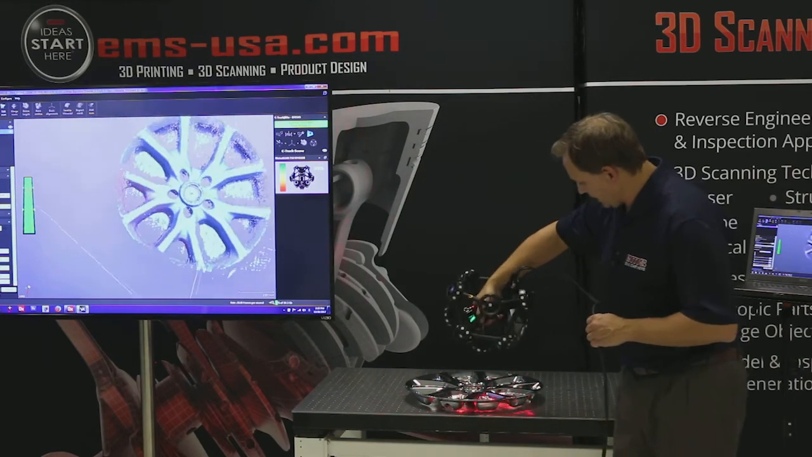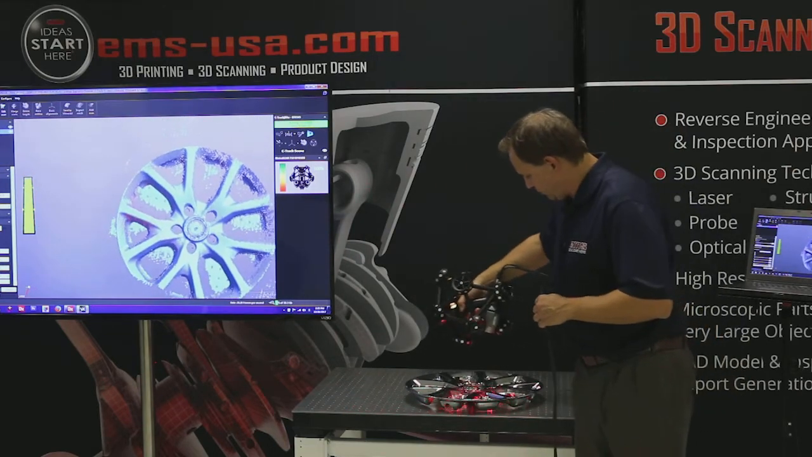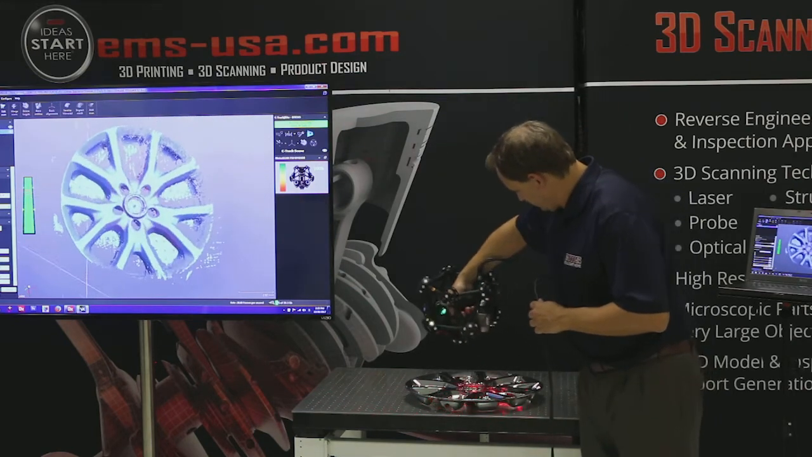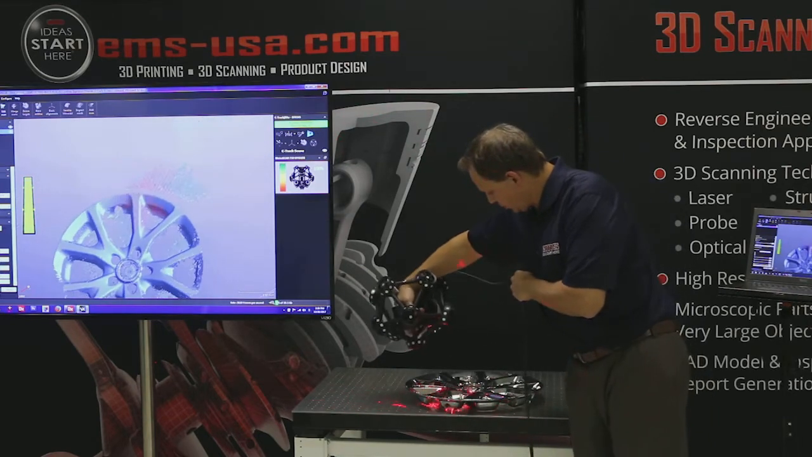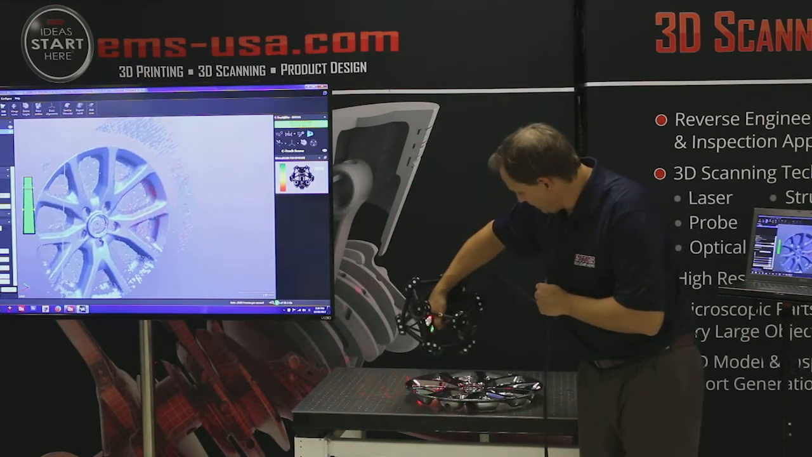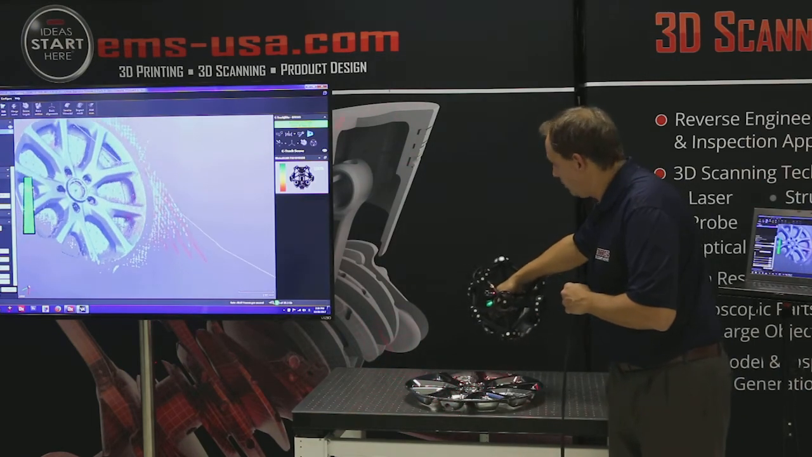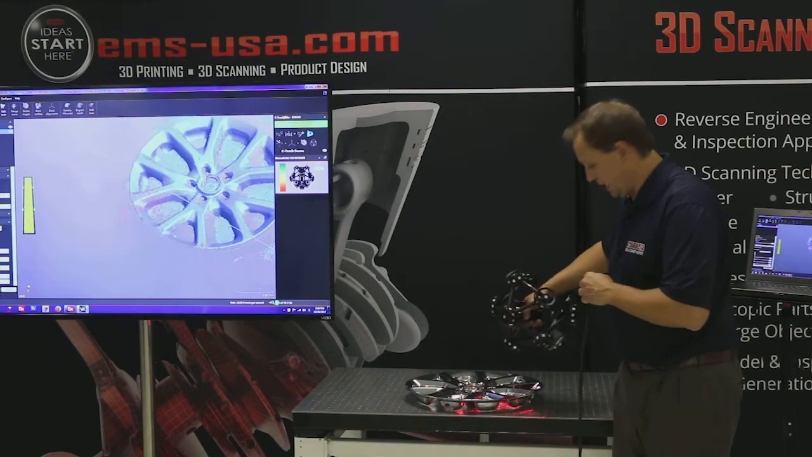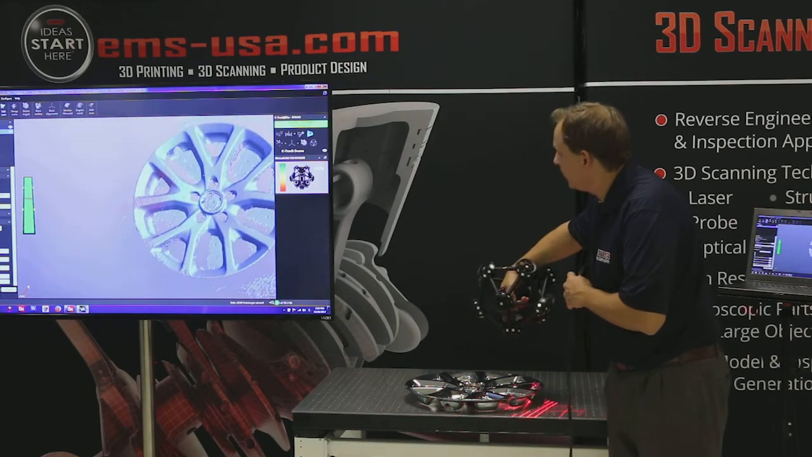Okay, so chrome is highly reflective. This part has lots of curves to it. You've got to hit it pretty perpendicular to get a return. So you'll see me moving my hand, and that's the beauty of this system, it's so easy to move around. Scanners like to be perpendicular to the surface they're scanning. It's just like spray painting, and I call it digital spray painting. But you can see we are scanning chrome, okay? So again, this is pretty much unheard of in any other scanning technology, the ability to scan chrome with no surface treatment whatsoever.